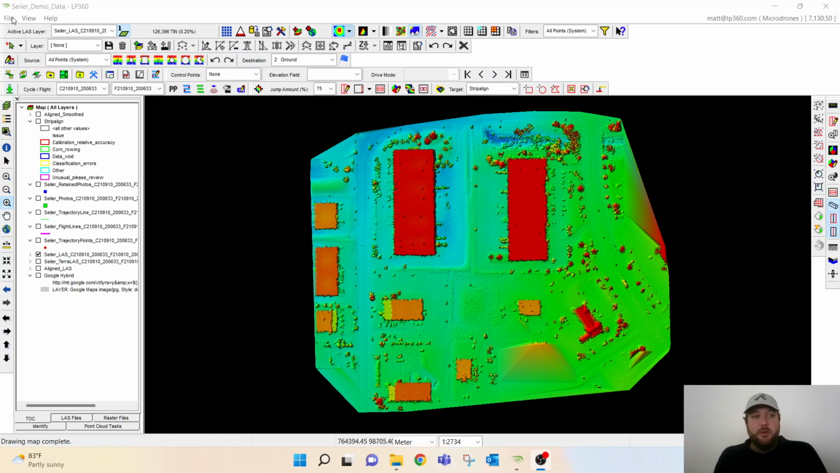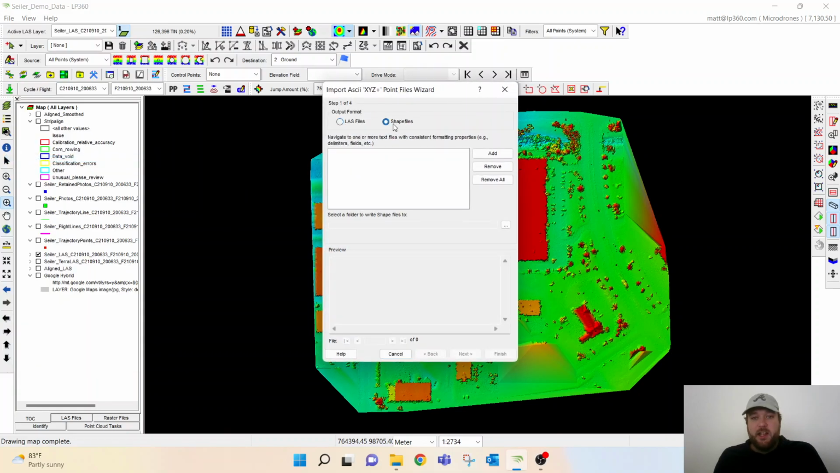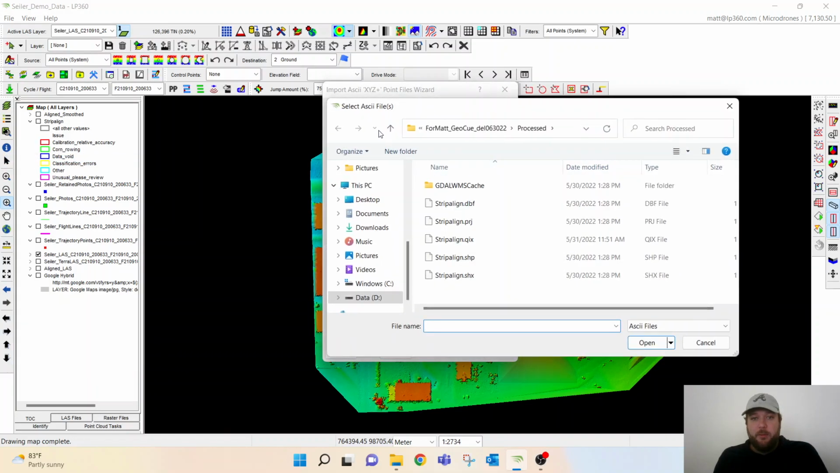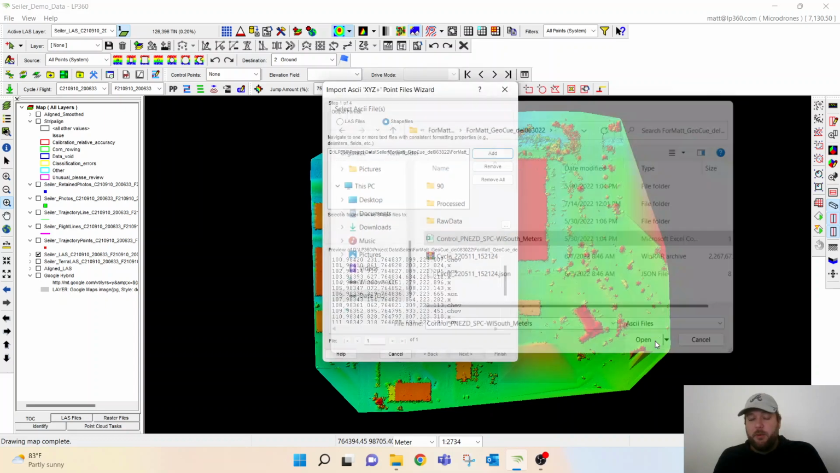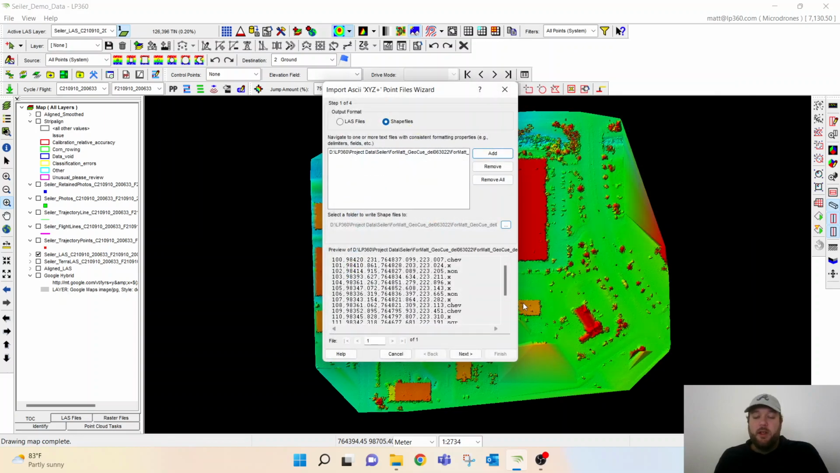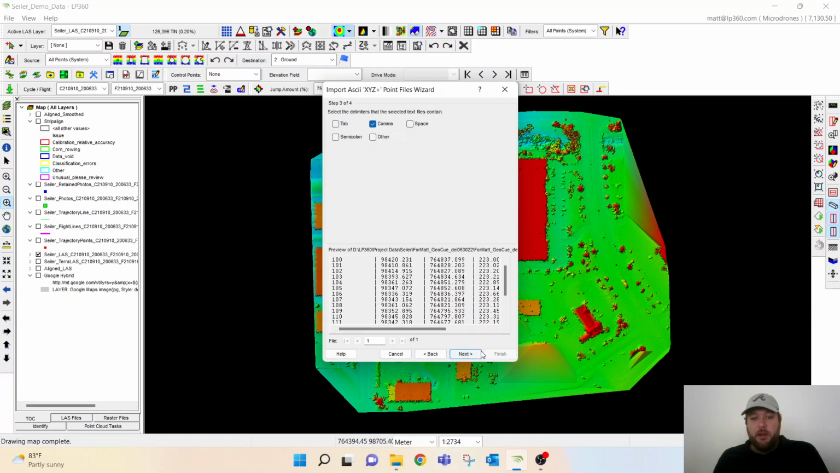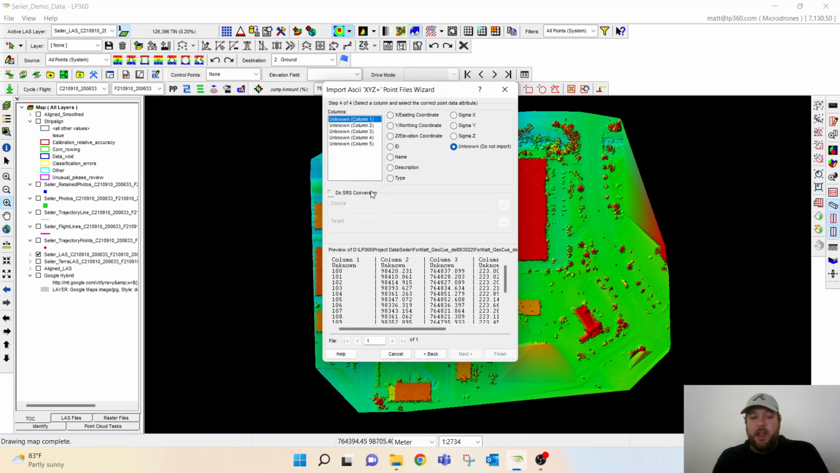So first thing we're going to do, we are going to open up our import wizard. In this case, we're going to import a shape file, so we're going to grab the control file that we have for this project. We're also going to navigate to the folder where we're going to build the shape file for this project. This is a delimited file, and it's delimited by a comma. And then we are going to assign the names to each column. So this is the ID. Second column is the northing. We have the easting, elevation, and there's a description for each one of these as well.